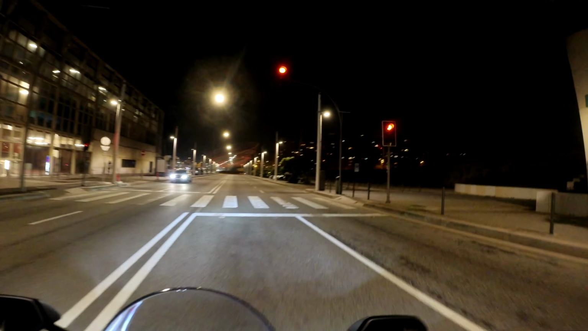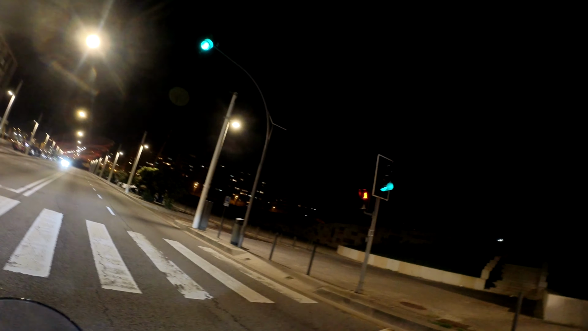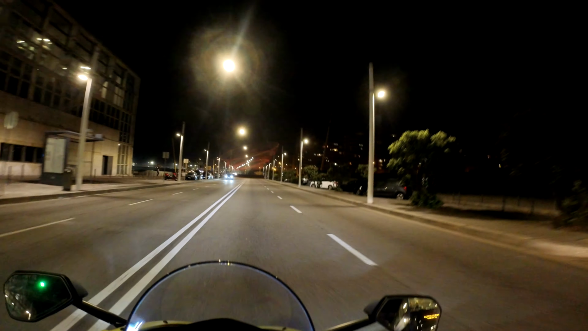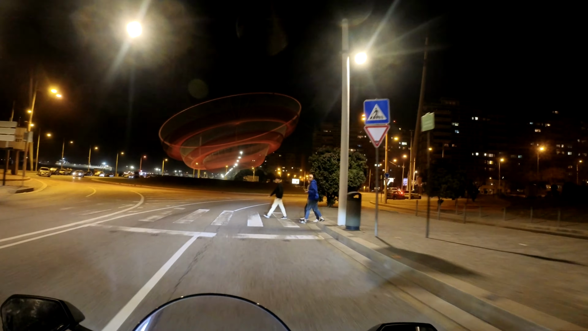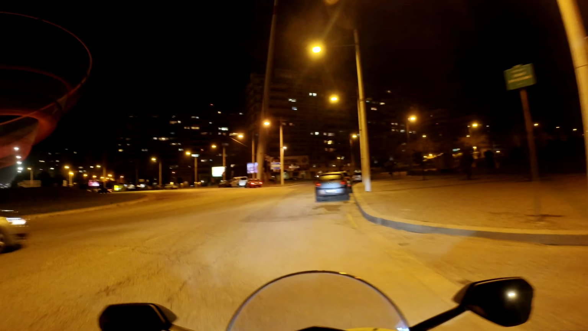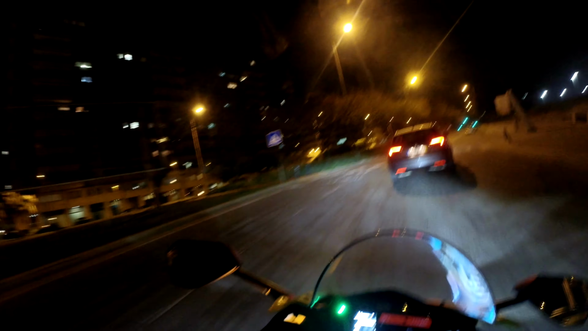The bike will not be comfortable for stuff that it was not designed for, and this bike was designed for track. Basically, this is a sport bike. It likes to be on the side of the tire. It likes to rev and to go fast, and it's very good at doing that, but it's very bad at doing anything else.